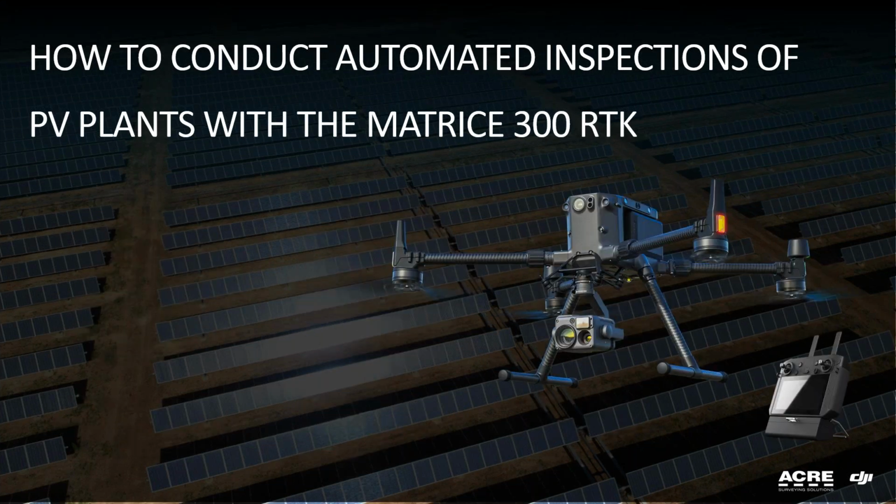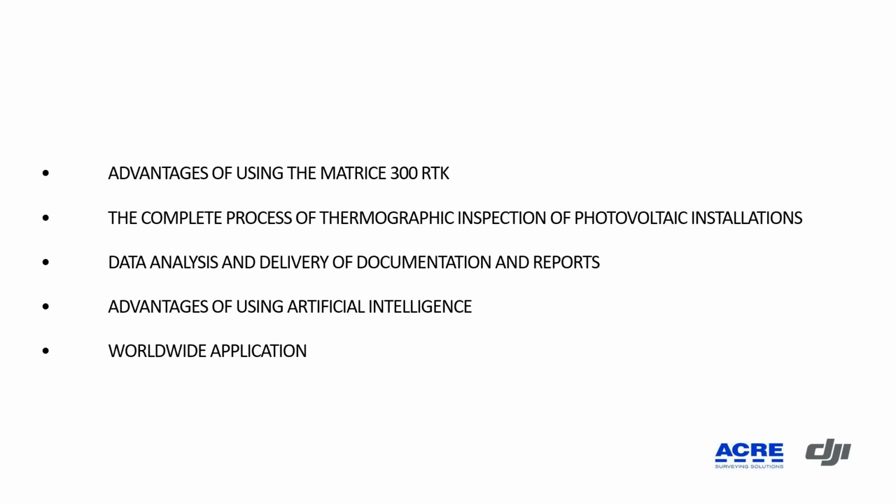We will see that the Matrice 300 RTK is the perfect tool for this type of inspection, with great advances. First of all, we are going to tell you the best functions that the Matrice 300 RTK has for this type of inspection. And later, we will talk about the workflow, the results, delivery of documentation, and reports of the photovoltaic inspections.